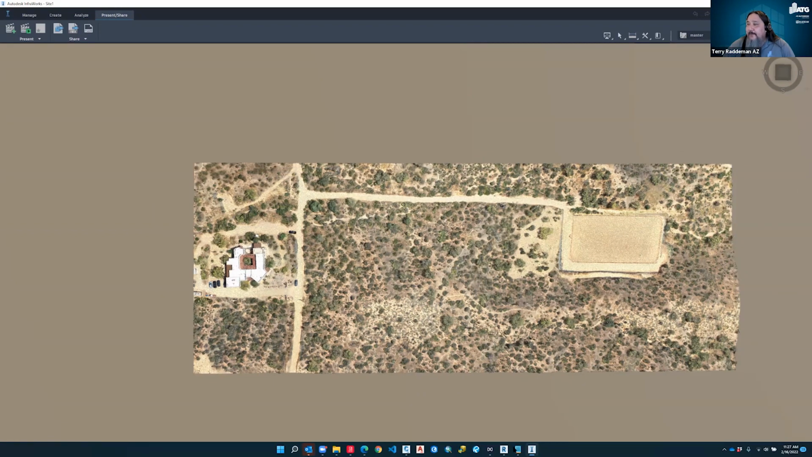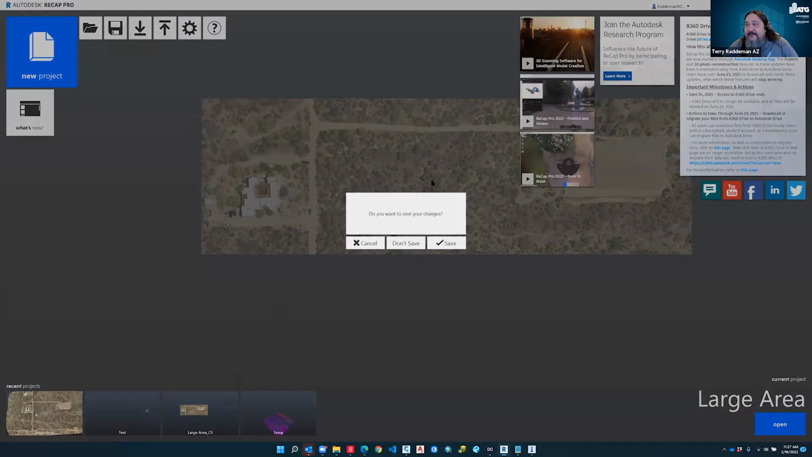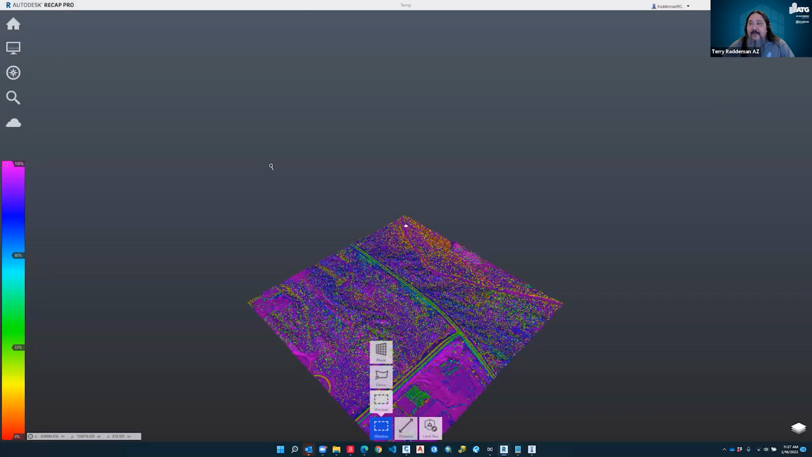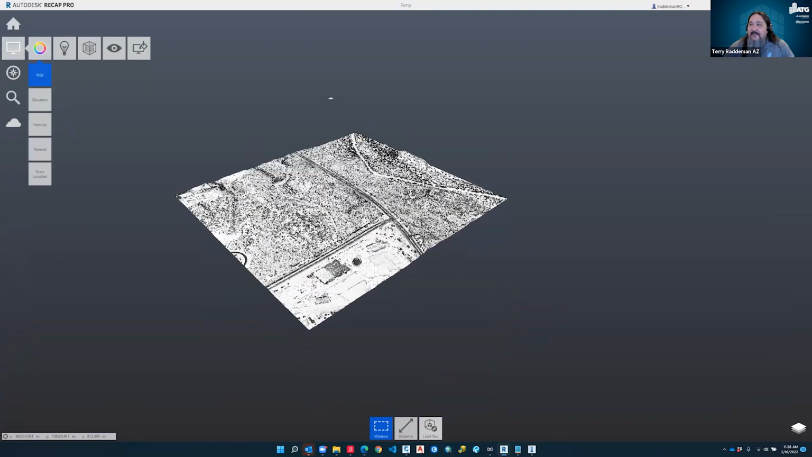All right, so I'm going to go back to Recap, and I'm going to open up another project here, and I'm going to show you what some classified, or actually LiDAR data looks like in here. So I'm going to take a step back, and we're going to go to this other Recap project. All right, so this is data that if you get LiDAR data from city, county, or your state agencies, usually it's already classified data. How this is showing is just a representation called intensity. If we look at RGB, it's going to show us what the raw data looks like.